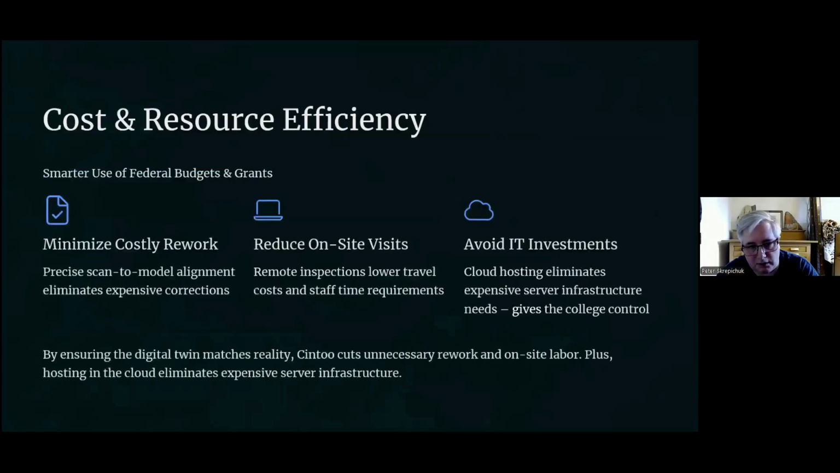Yeah, it's definitely the first thing I go to when we're looking at a project. I'll look at the building in Cintoo before I start tracking down the historical documents that I need when planning a project.